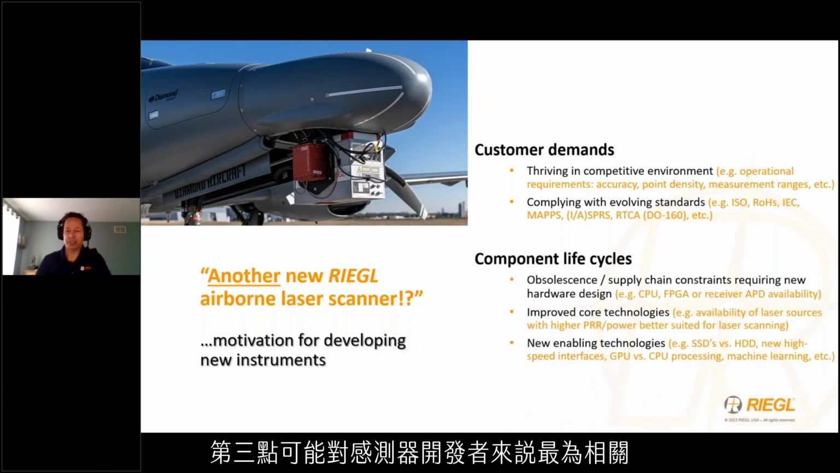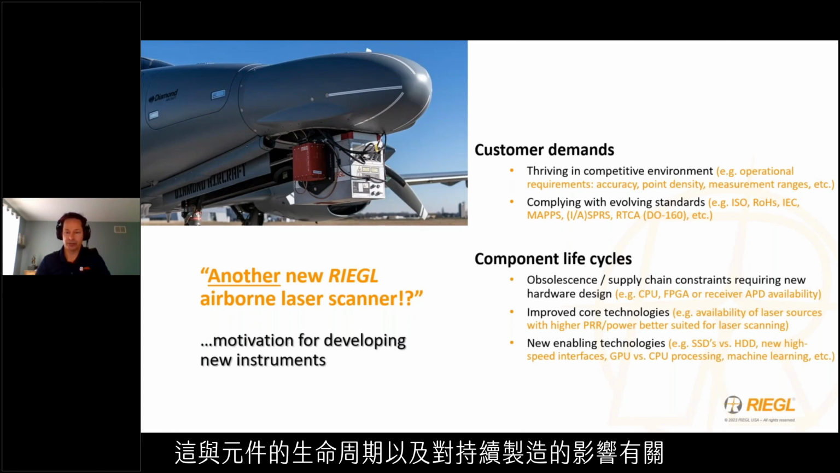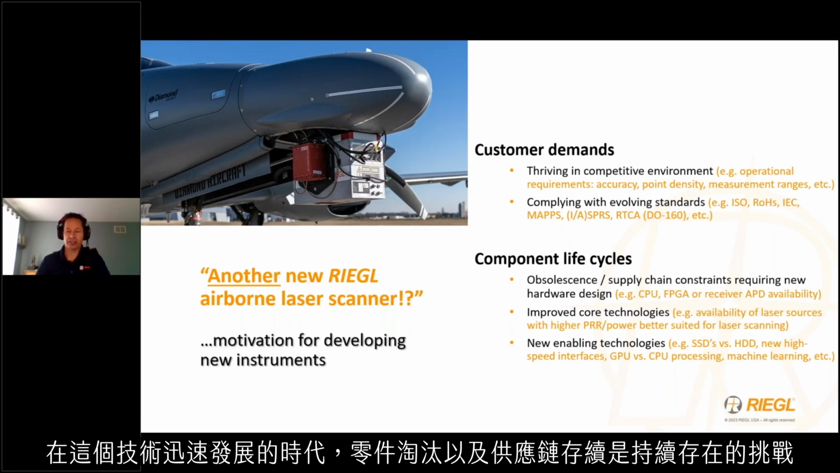The third is probably the most relevant to a sensor developer, and that has to do with component life cycles and their impact to continuing manufacturing. Parts obsolescence is a constant challenge in this age of rapid technology advancement, as well as supply chain availability.